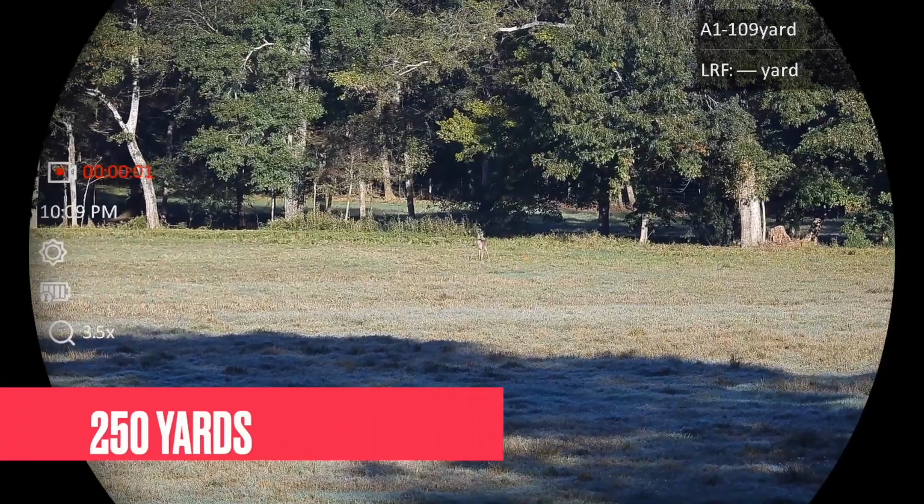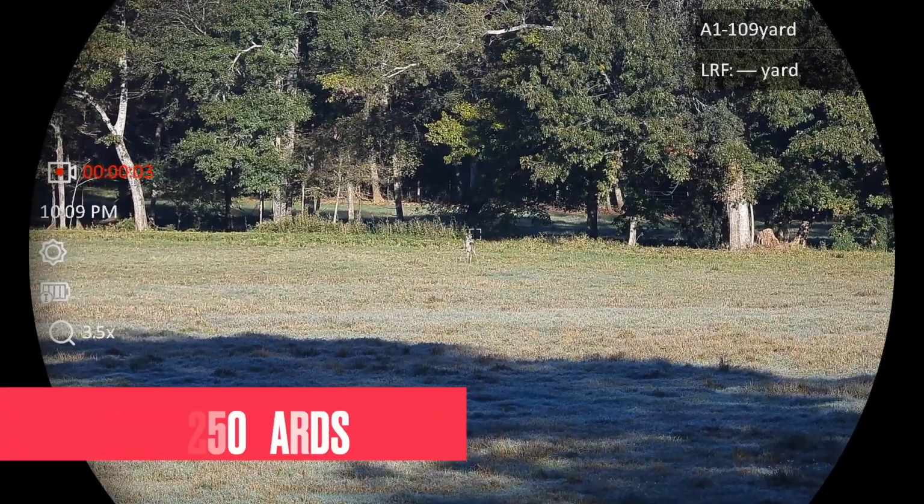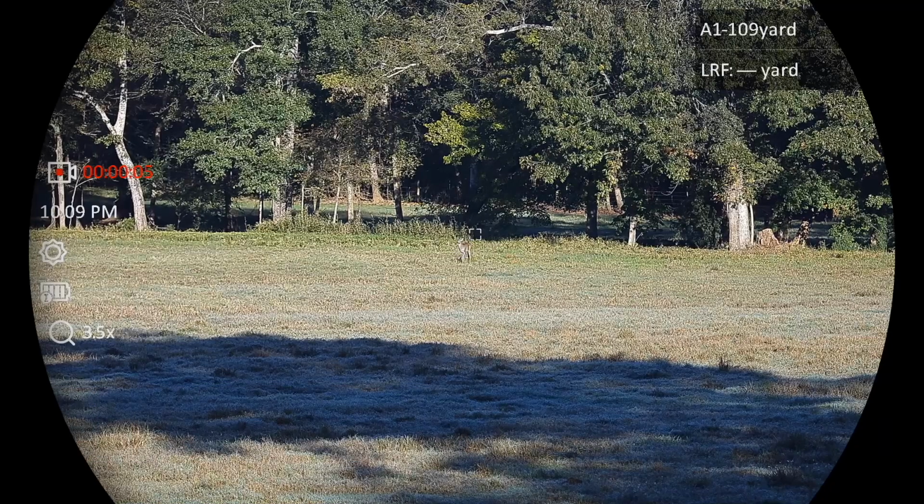3.5 power, that is going to be good for somebody. Really, honestly, 90% of my shots are under 100 yards. And I do like a 3 power scope. This 3.5 power scope is definitely going to be for somebody whose average shooting distance is going to be 100 to 200 yards, maybe a little bit further on average.